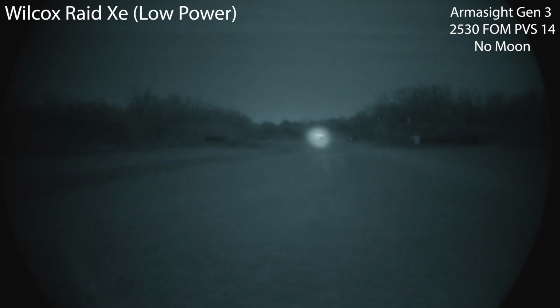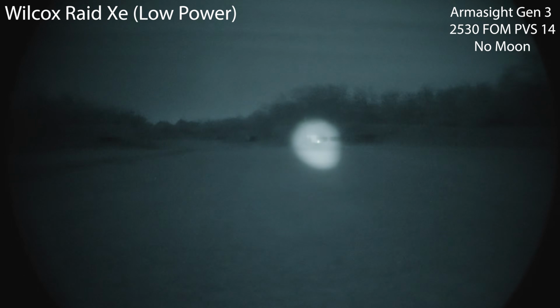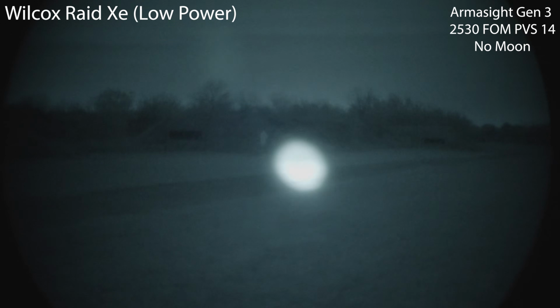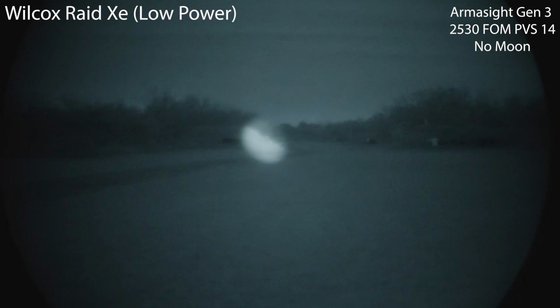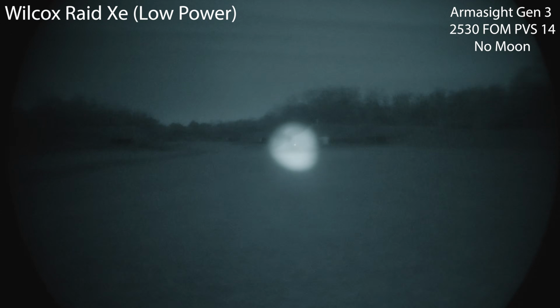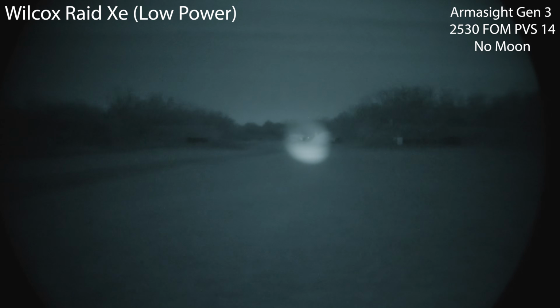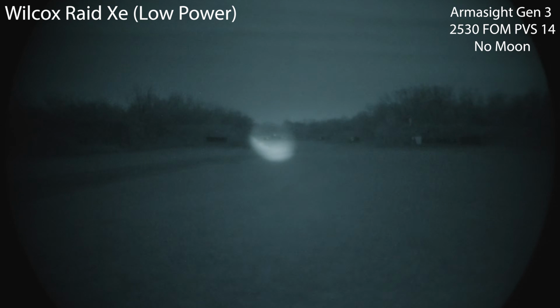Seems pretty useful there. Let's widen this for 100. Okay, so there's not a diffuser that really works with this, but you don't need it because here is the illuminator on high with the laser power independently turned down on the Raid X. This makes it incredibly useful in my opinion. I think this combination is super, super useful.